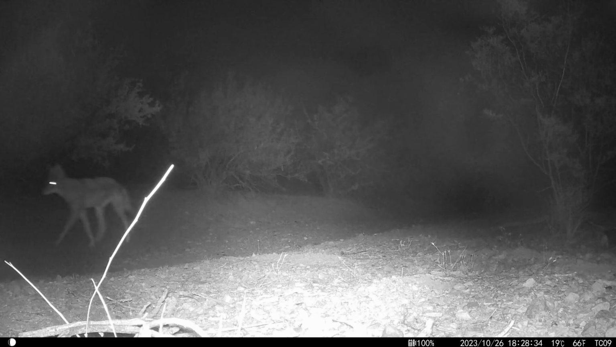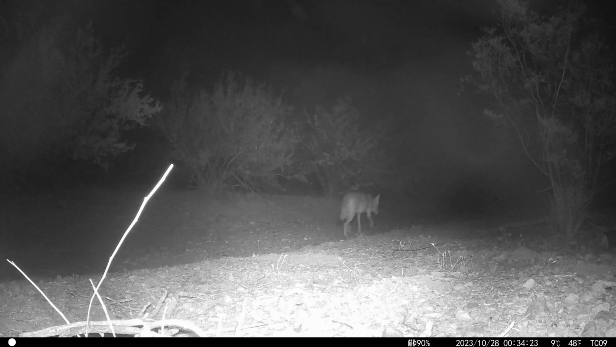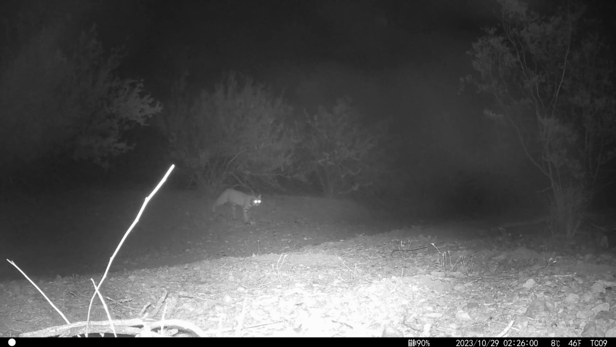I guess these coyotes didn't get the memo that this road goes east because they're headed west. Finally, we have a bobcat, and the folks from the Bobcats in Tucson research project inform me that her name is Emma Claire, and she shares this range with her mother, Carrie.